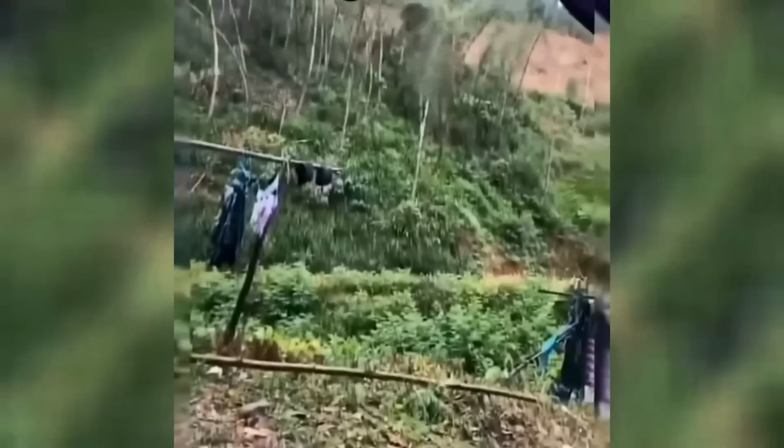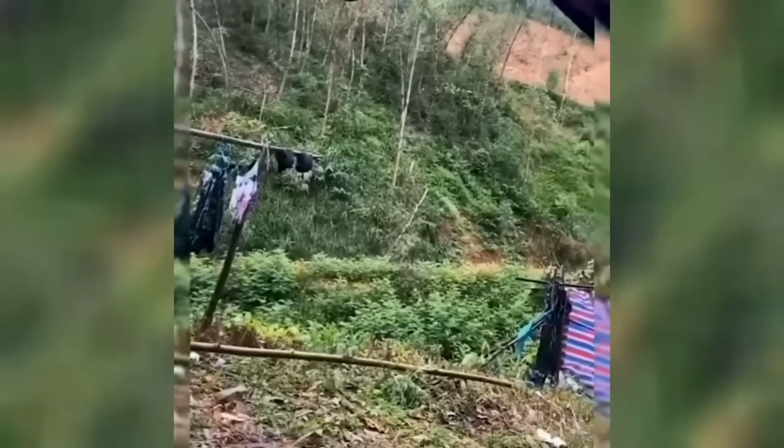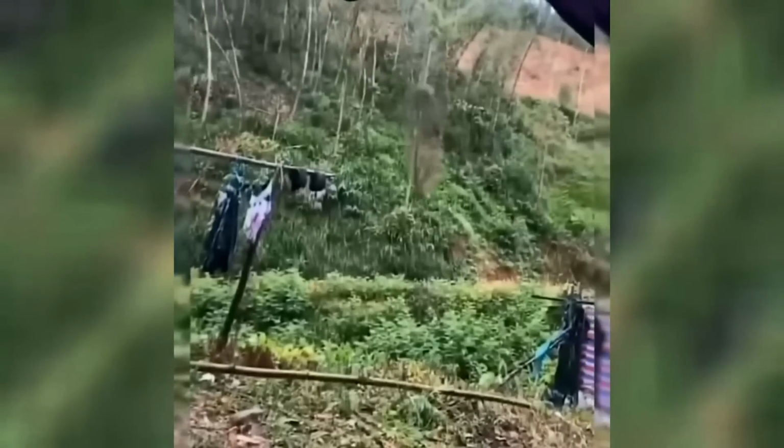Many people are saying that it's a behind-the-scenes filming of Predator. But what it is, is this right here. It's a tree. It's just a tree falling down. Which I think is pretty crazy because I was pretty sold on this being some type of creature.